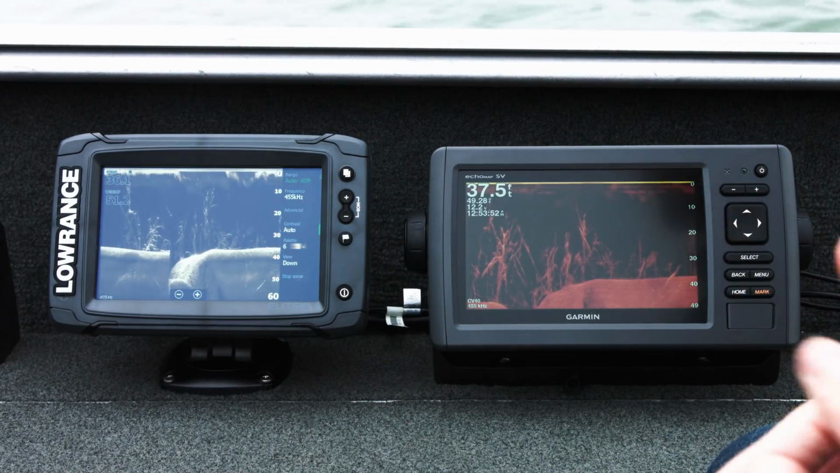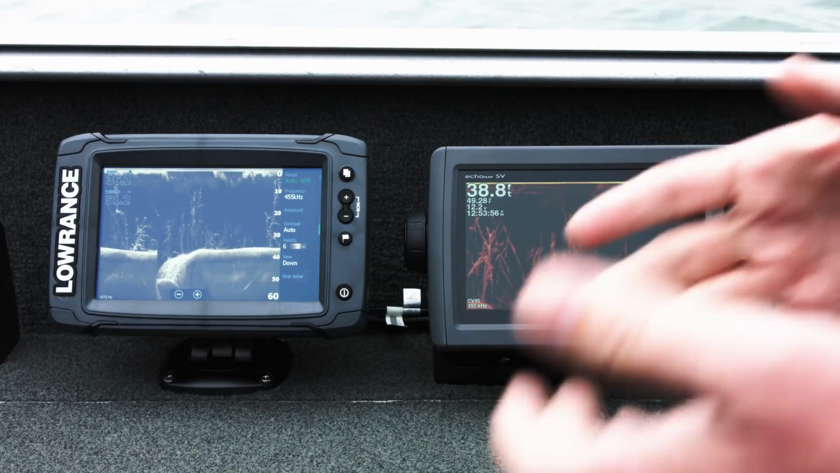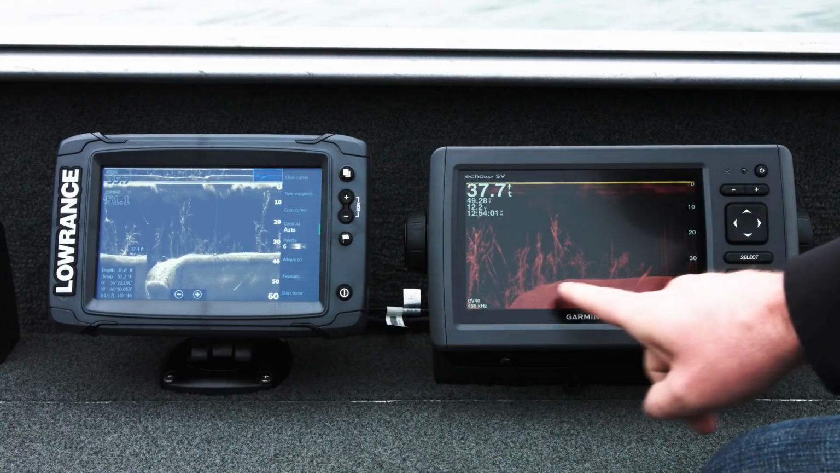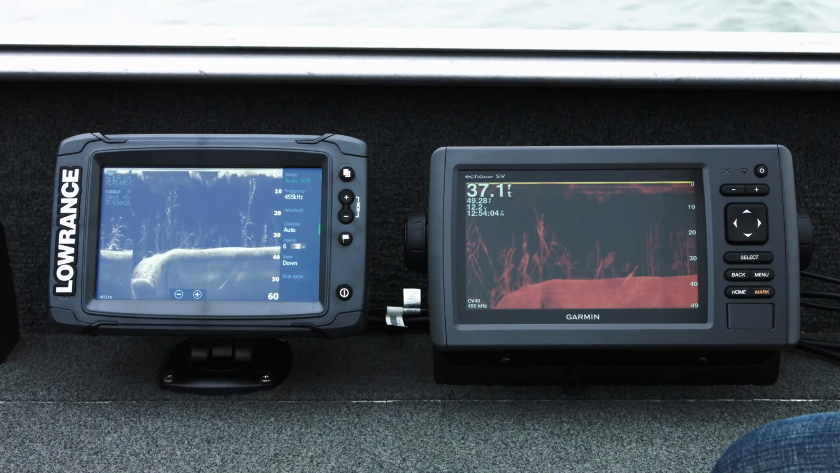That blurry blob is a side effect of picking up that structure in both side beams and then trying to make, with software, a synthetic downscan image. Real downscan, fake downscan. The difference is very clear when you look at it.